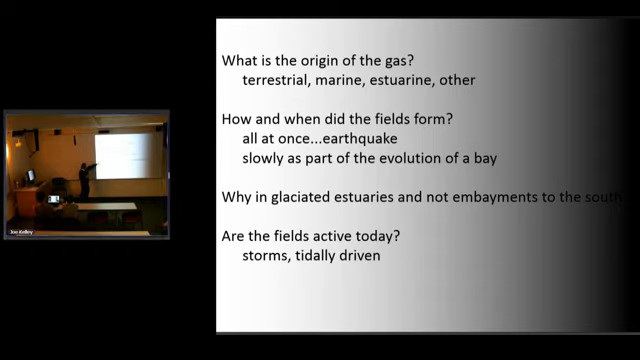They exist over oil fields, certainly, and that's easy to understand. It's a very different kind of gas there. They exist in tectonically active areas like Greece and areas where there's a lot of shaking. Hence, I go back to thinking perhaps an earthquake formed these.